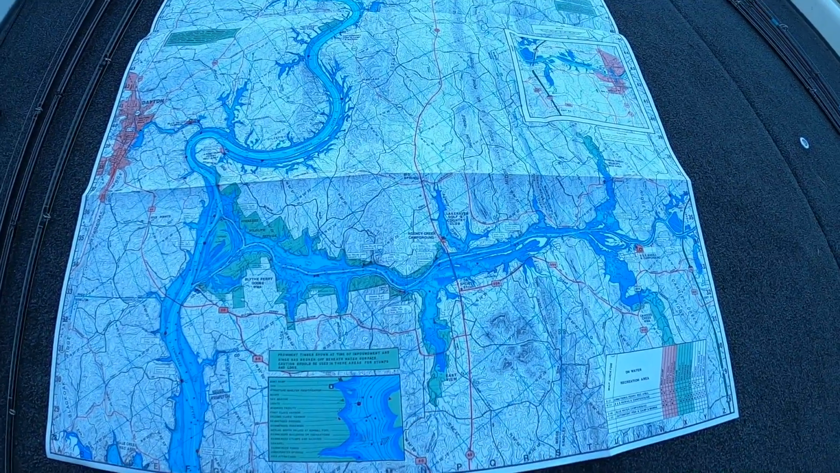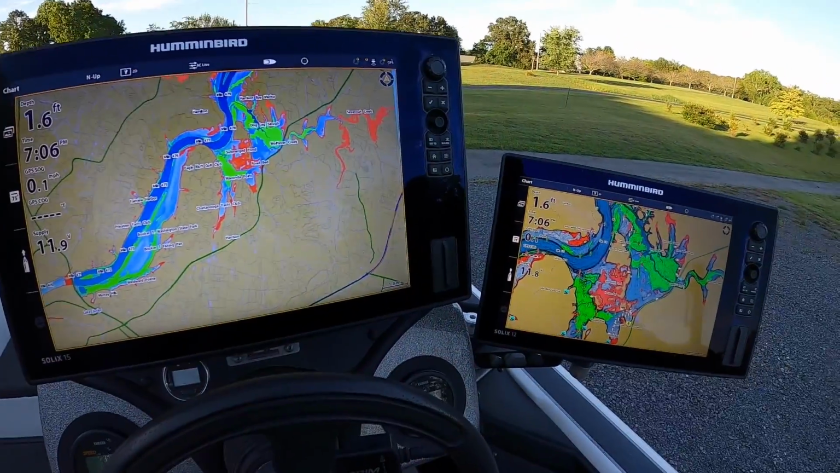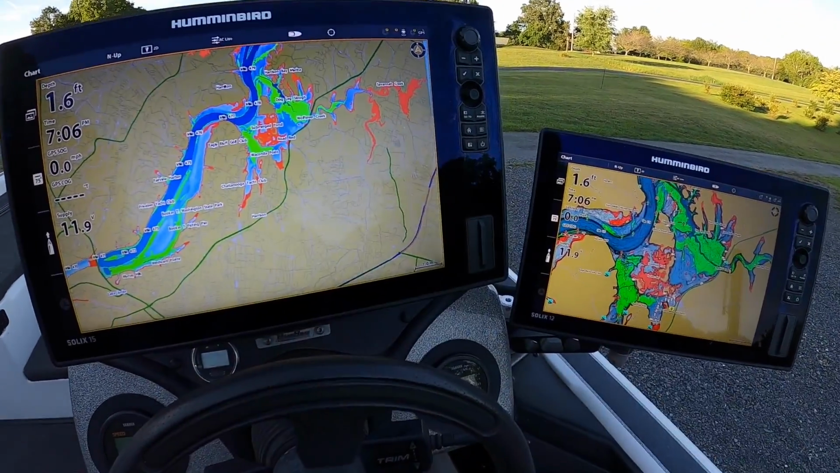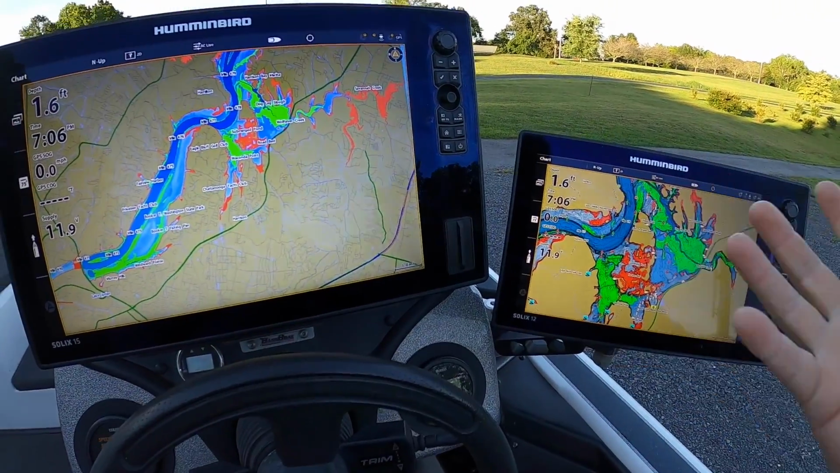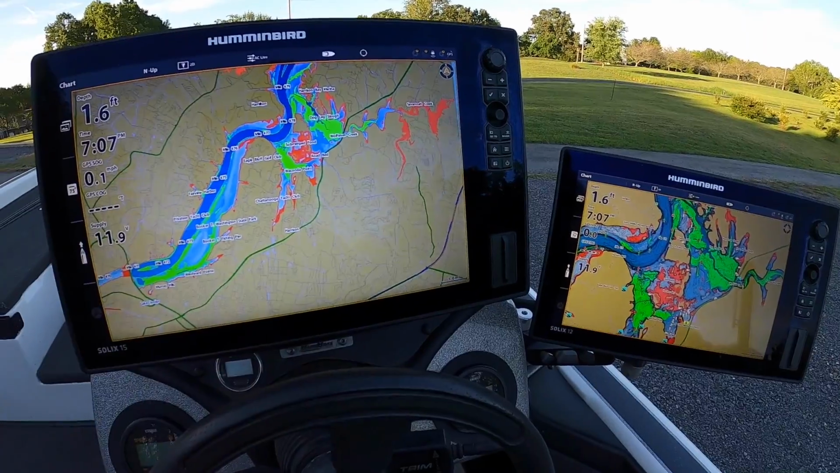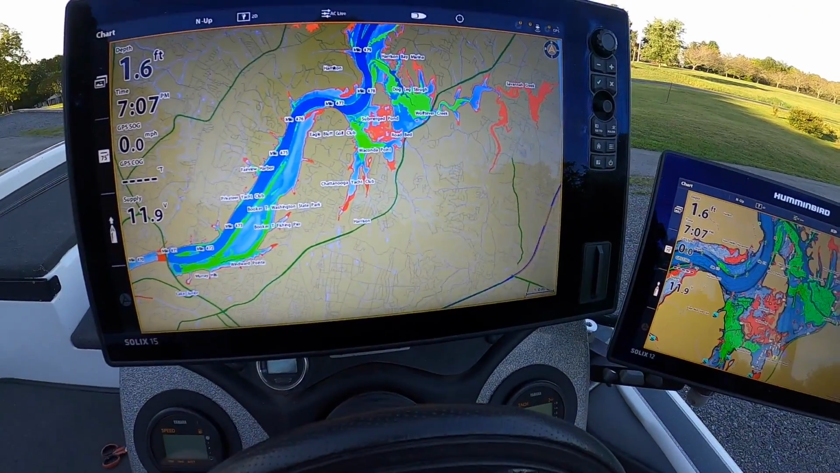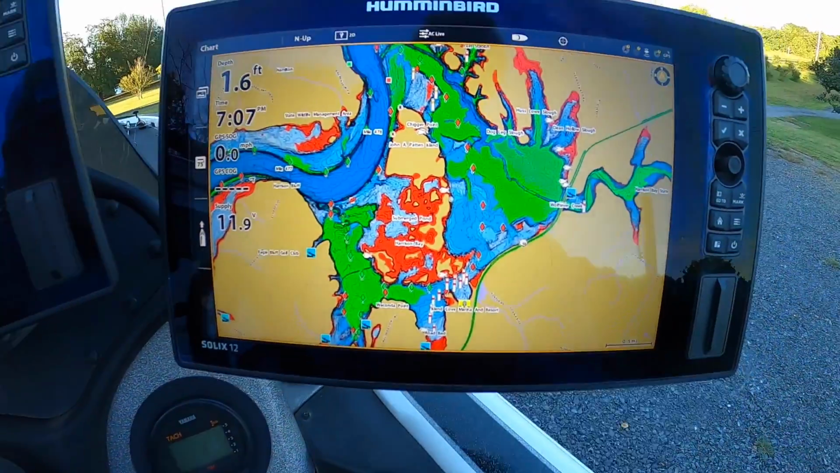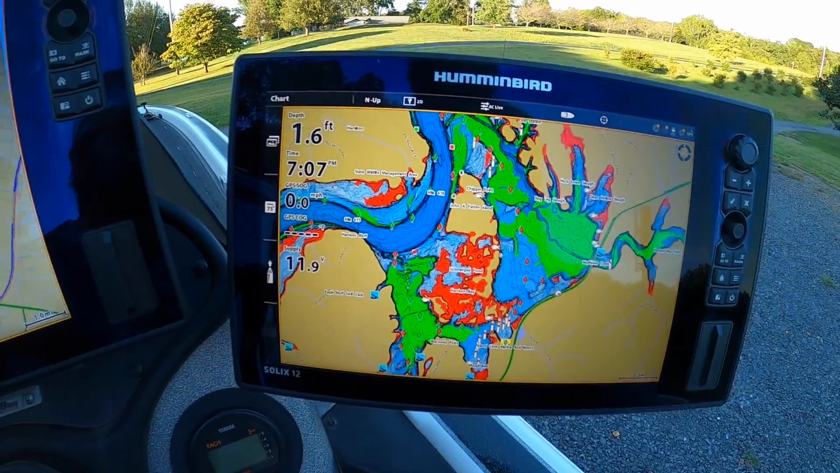Let's look at the Solix. All right, guys. You've seen my console before. Solix 12 here, Solix 15 here. Typically, I use my 12 for mapping. Right now, I've got them both pulled up. So what we have is the lower section of the lake, the section we're calling the main lake. And then over here, I'm just zoomed in on that Harrison Bay area. And let's just poke around here a little bit together.